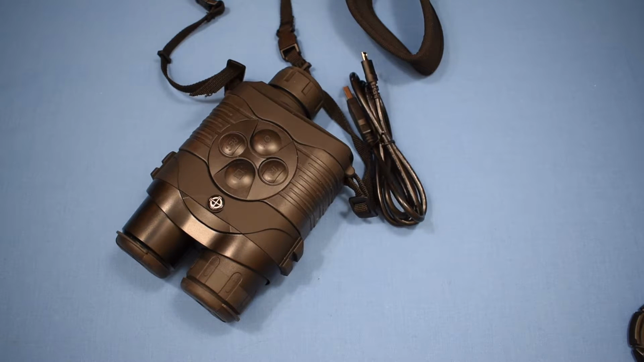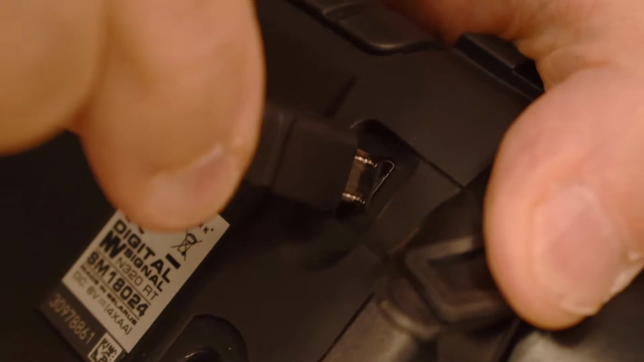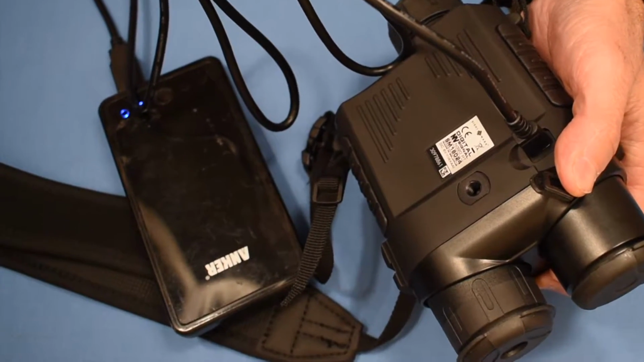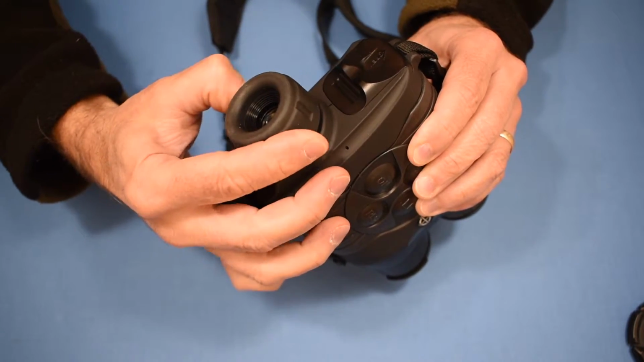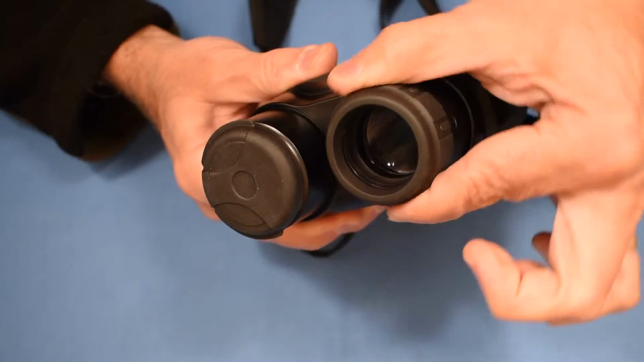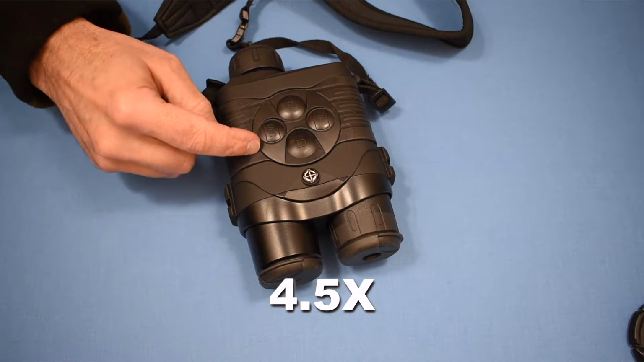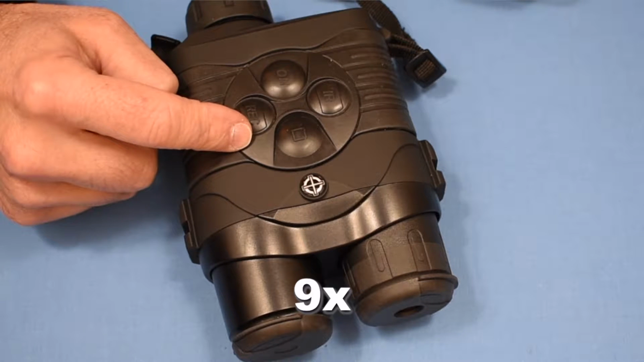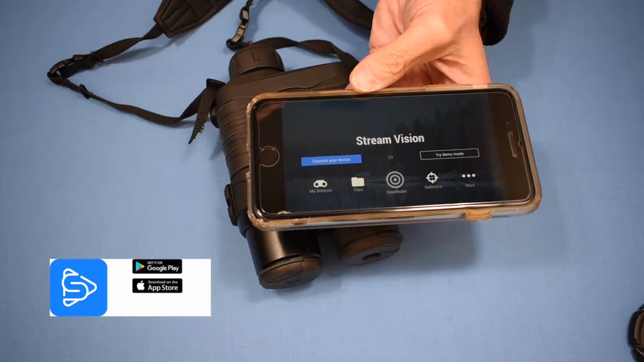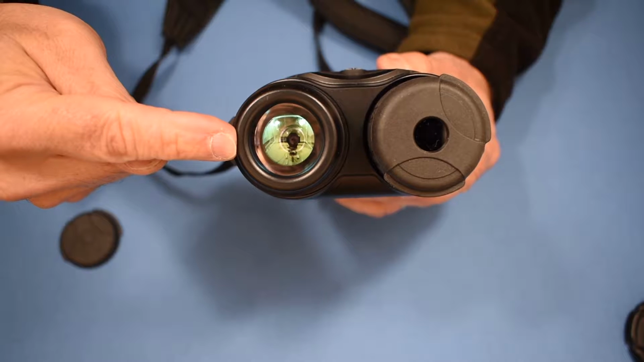It comes with its own USB cable so that you can take the video and put it into your computer. Connect the provided micro USB cable to the USB port to power it with an external power supply. It has a handy diopter adjustment. To bring your image into focus, you use this focusing ring right here. It magnifies at 4.5 times. Press the 2 times button, and it's got 9 times magnification. It uses Wi-Fi to connect with Stream Vision on your mobile device, so you can see the image on your phone. This side has the IR emitter.